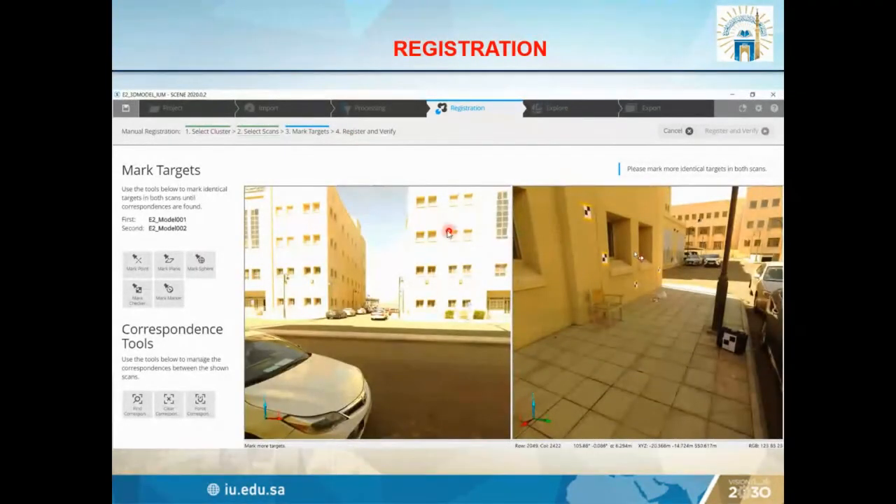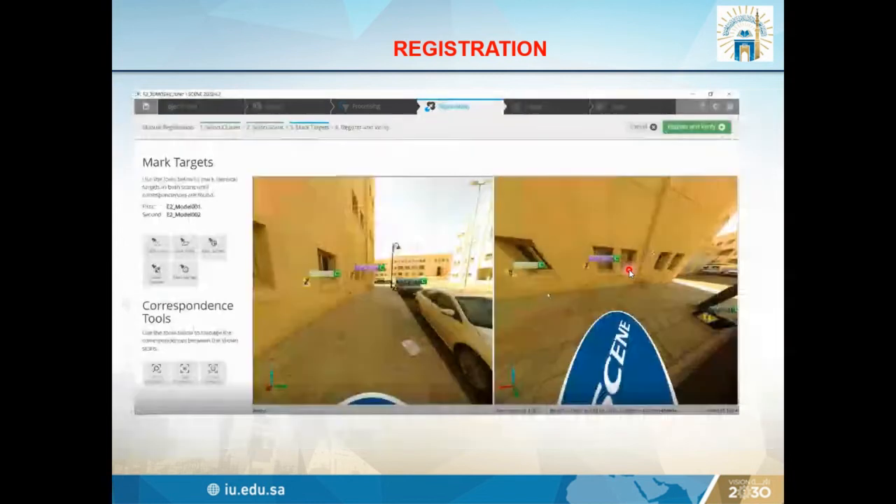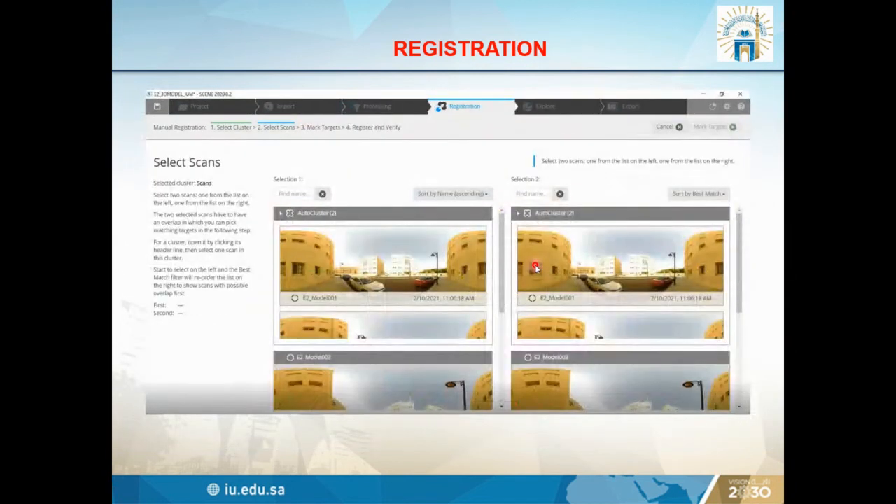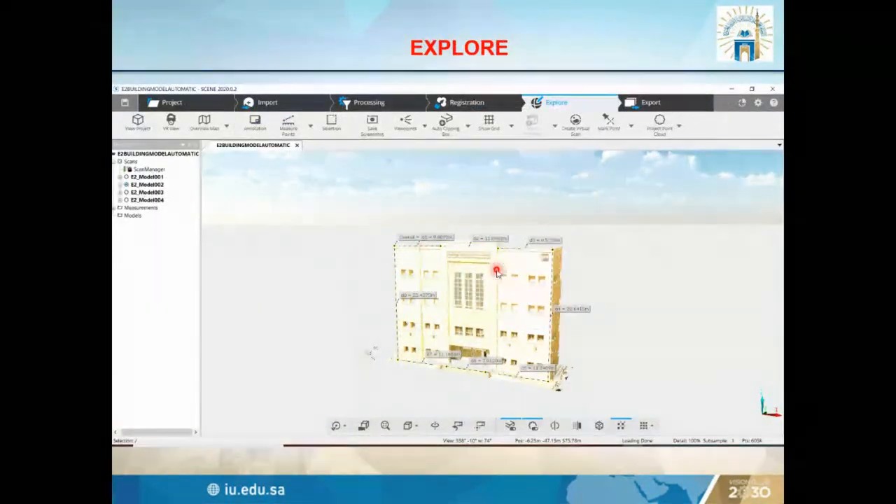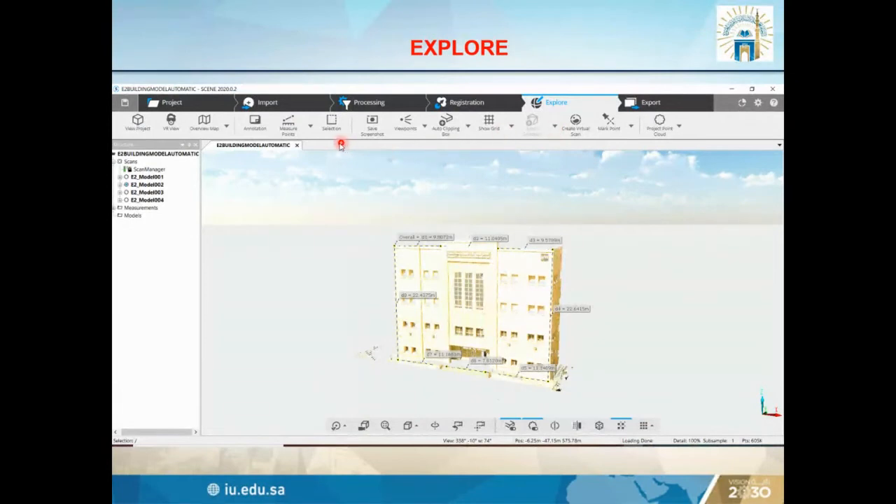And once we register our buildings, we combine the different scans together with the help of the checkerboards. And then finally, we place the targets to combine the 2 different scans. We have the 4 scans, so we combine scan 1 with scan 2, scan 3 with scan 4, so that we can capture the whole area easily. Then we explore it. In explore, we can see the registrations, dimensions, everything together. So it will be easy to analyze the 3D model.